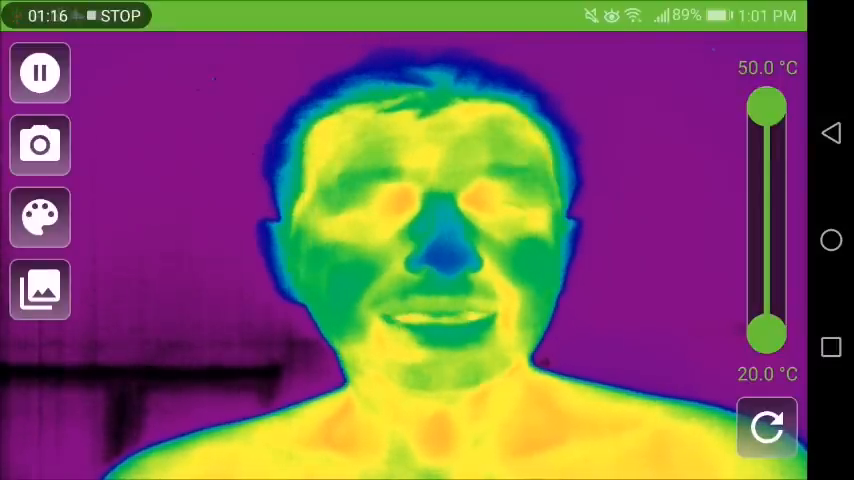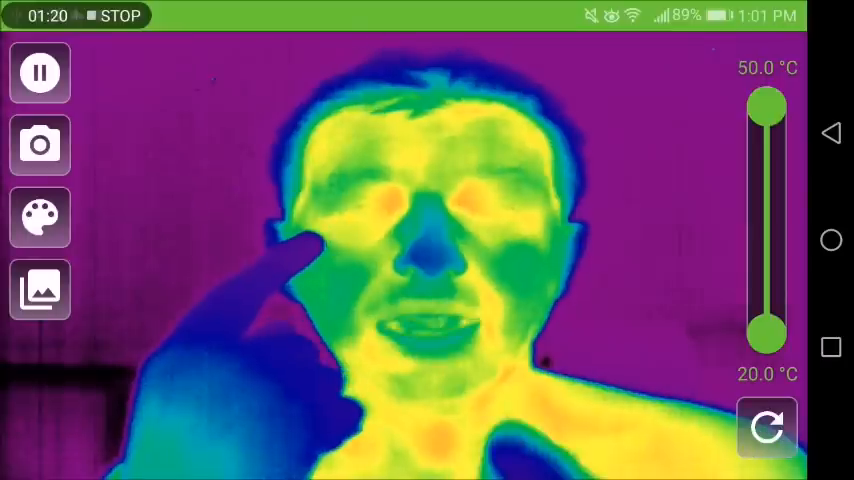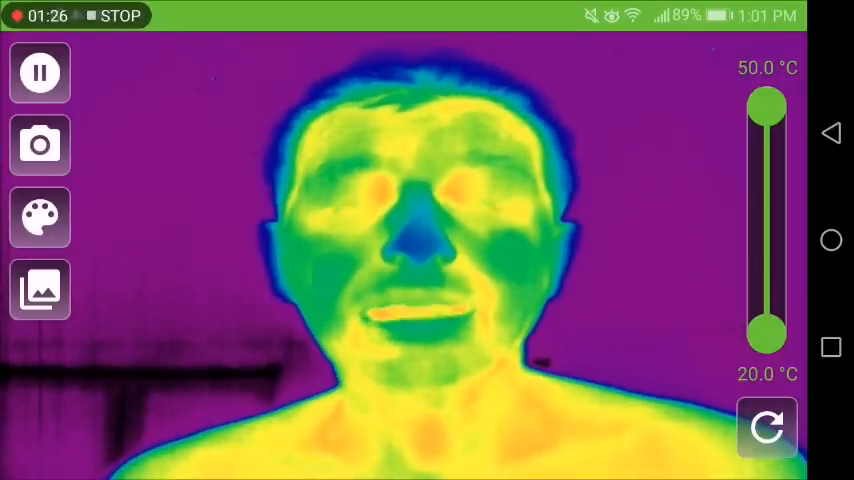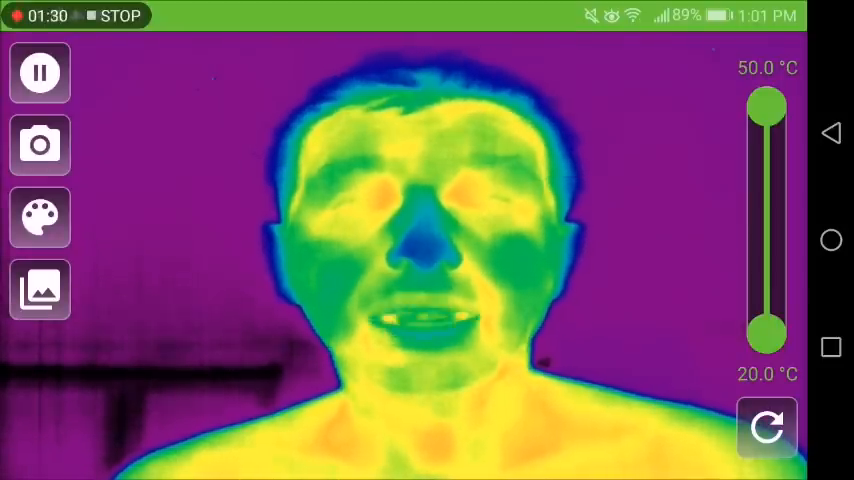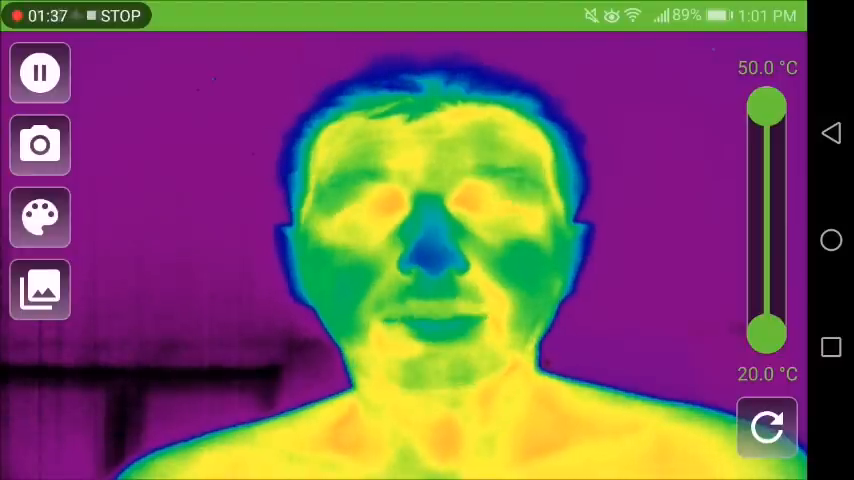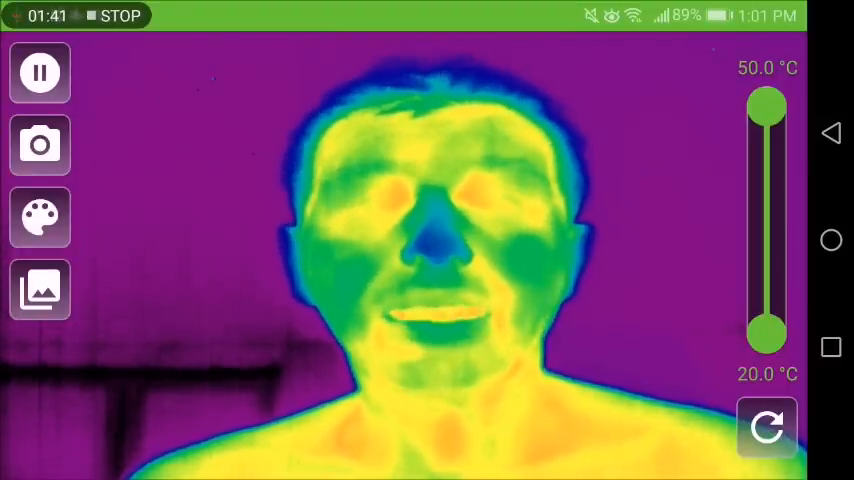Now, as you can see, just a few things, right? You can see there are differences. So, for example, my eyes here are more red. Red, white, orange usually means higher temperature, which means there is more inflammation or more activity, a bit more stress, which for me is true. Working a lot on the computer, my eyes are always very sensitive, and so I always have to be careful.